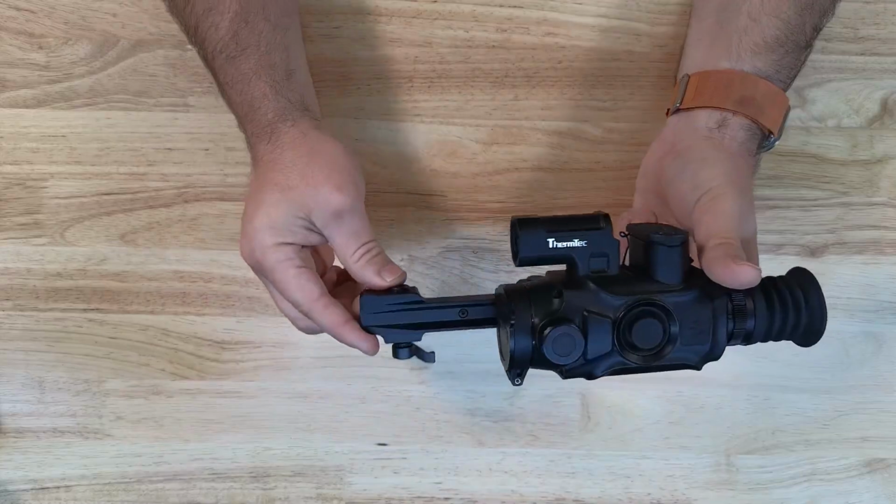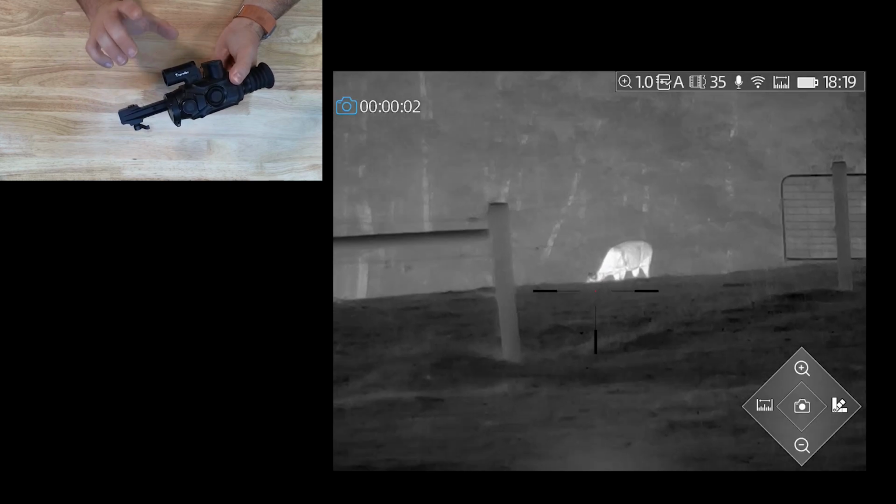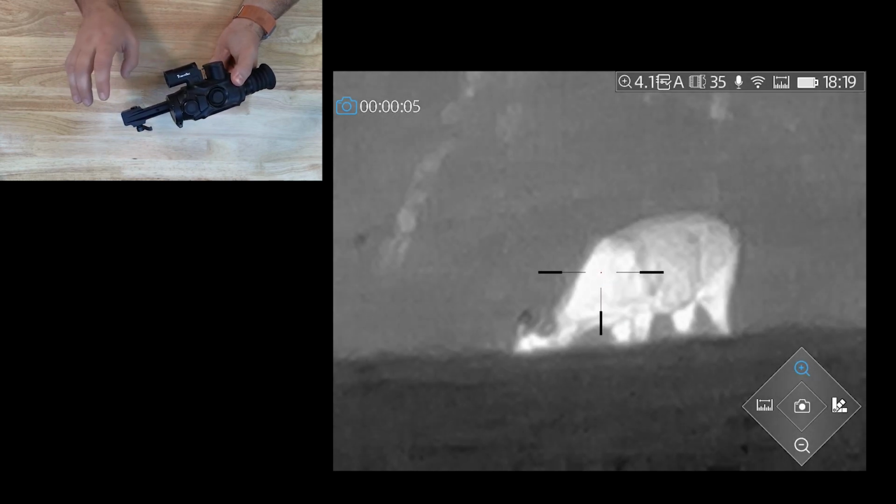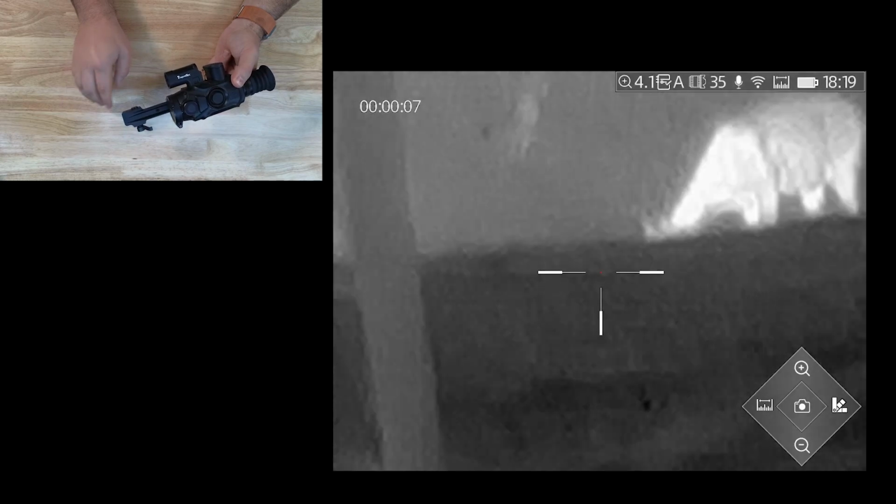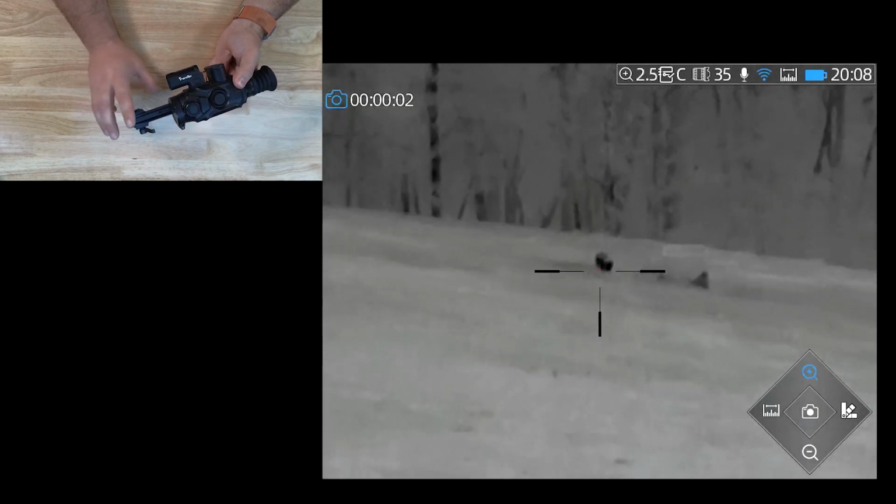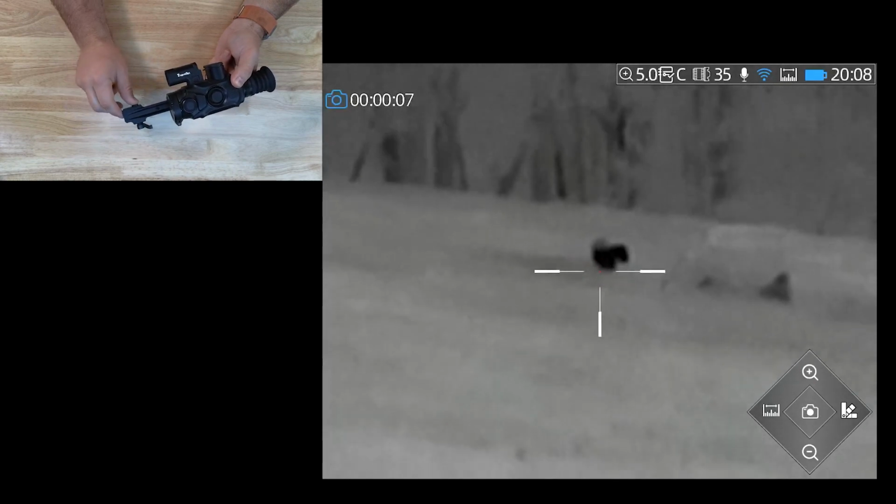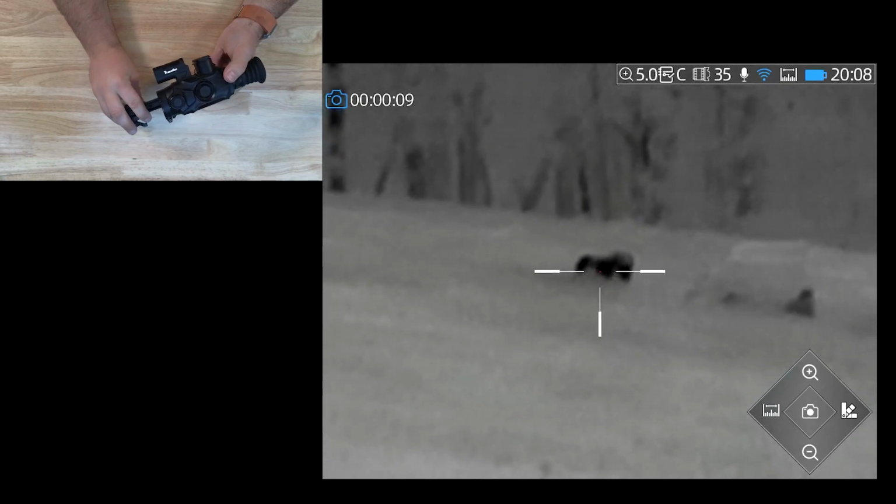It's pretty good. But where this is absolutely perfect is where you're shooting bigger things like deer and pigs, stuff you're shooting up close, foxes under 180 metres, you know, that type of thing, rabbits, air rifle work, it is absolutely fantastic for that. And there's a couple of really cool things that I love about this unit.